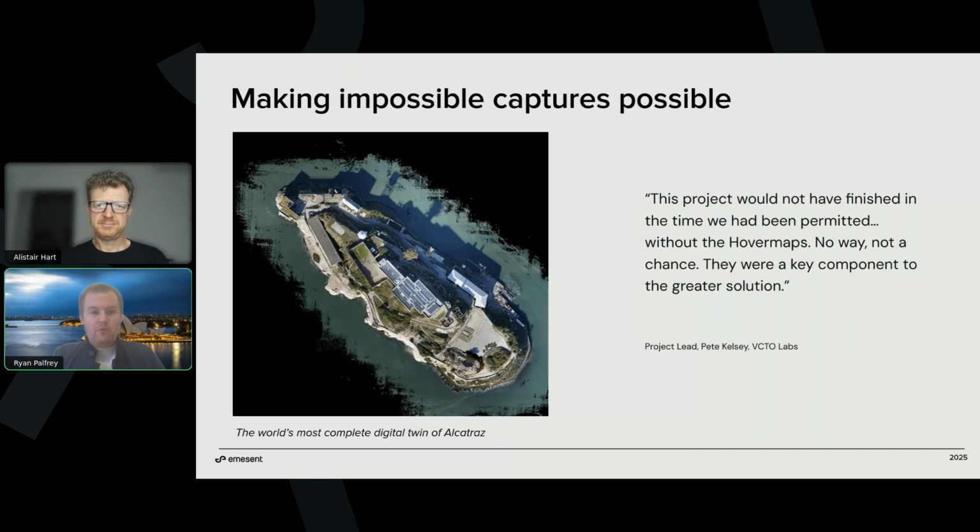So Emesent and the Hovermap was one of the cornerstone pieces of technology creating the most complete digital twin of Alcatraz, working with Pete Kelsey from VCTO Labs, along with a whole heap of other technology providers to take the island of Alcatraz, the prison, the history, and to create that in a historical preservation sort of way. And this is where we see SLAM is seeing so much uptake. SLAM's really having its moment, and it's all about that speed to capture. Some captures were just previously impossible with the time you had, and SLAM really changes all of that.